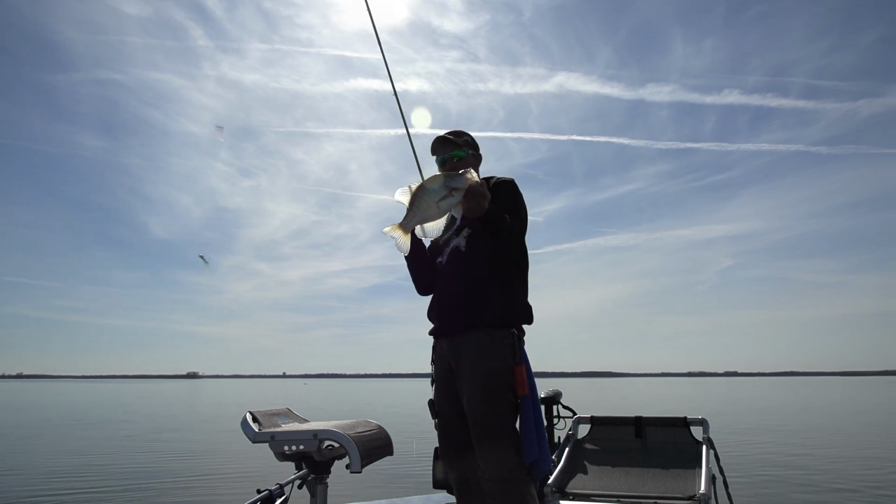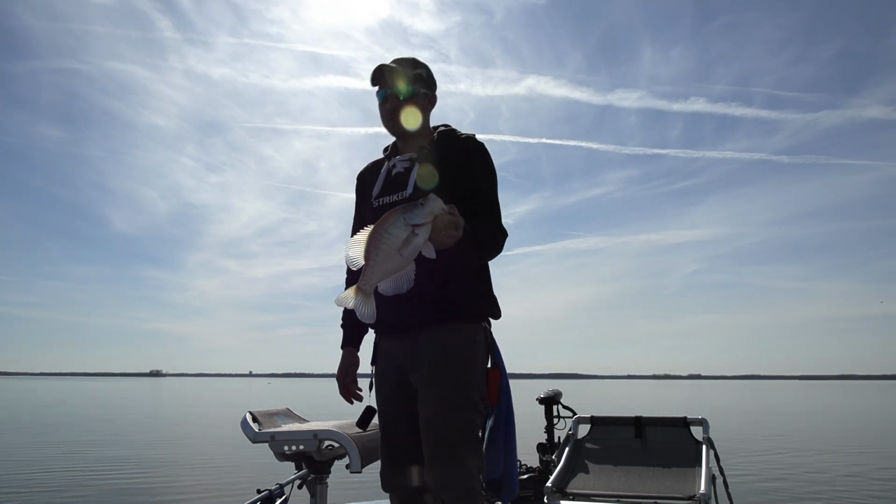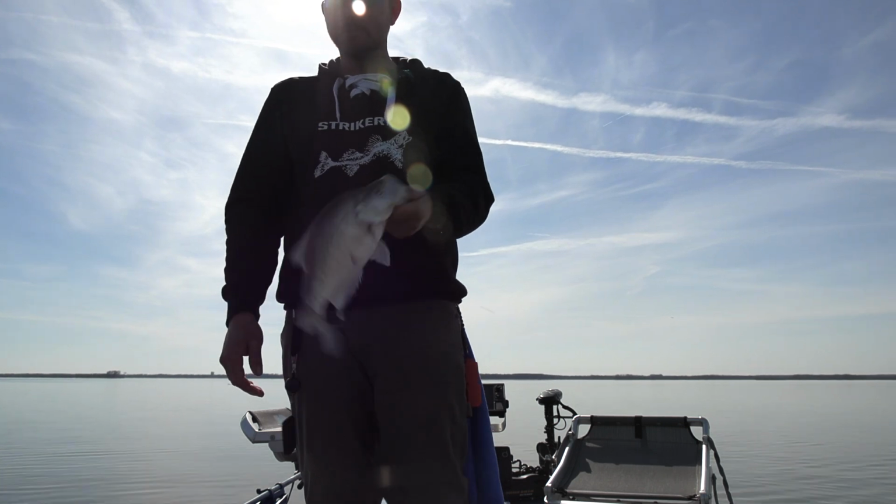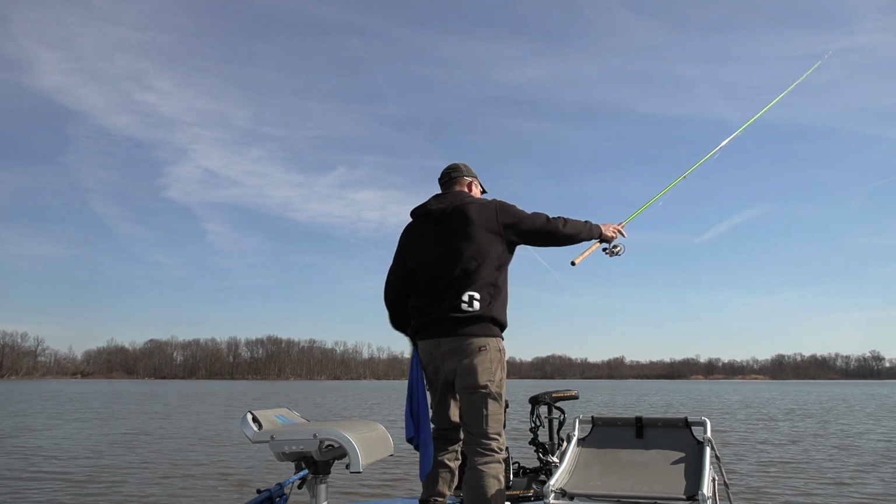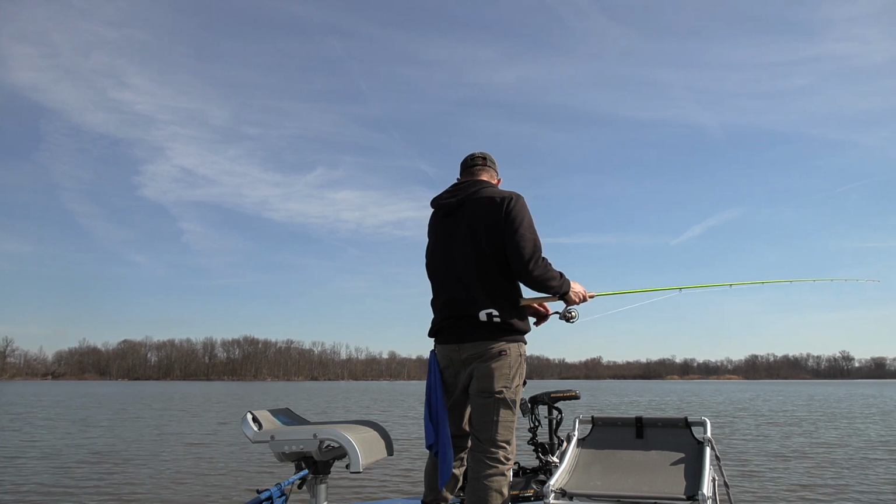Look at that nice fish there. That's a good one. That's a stud of a crappie, especially for around here. Perfect. All right, bud. All right, there's a better specimen right there. Just free swimming out here, about 7 foot deep.